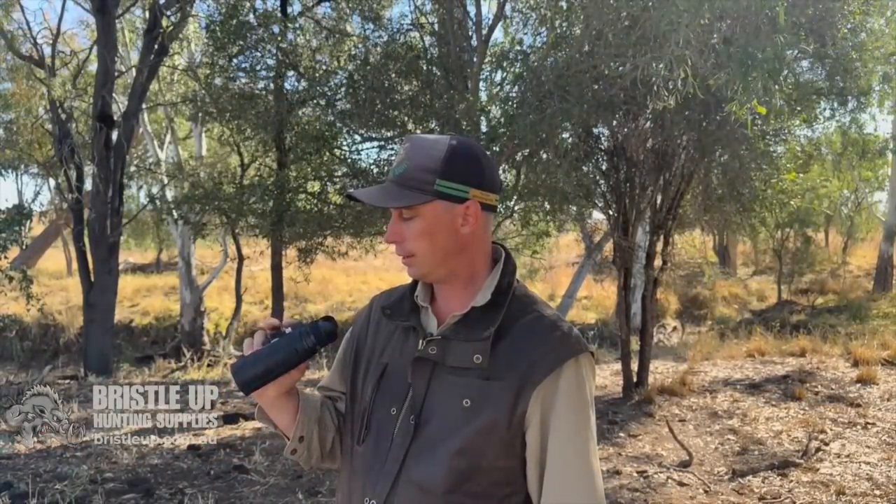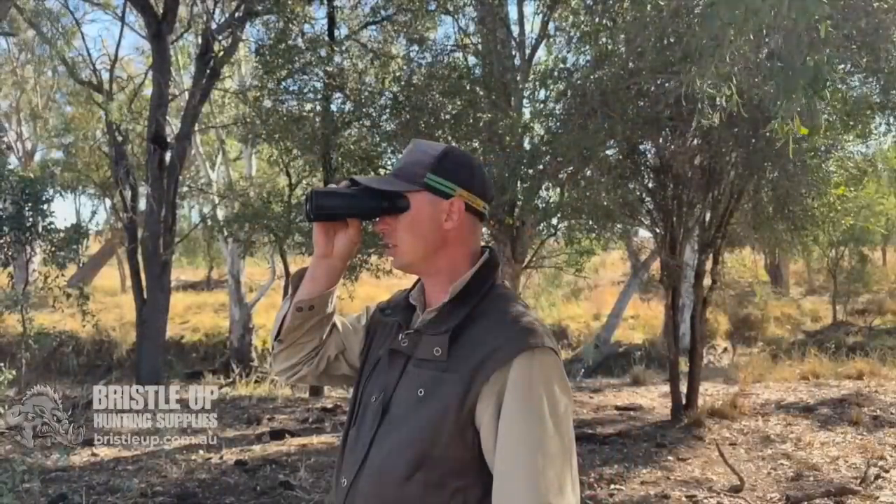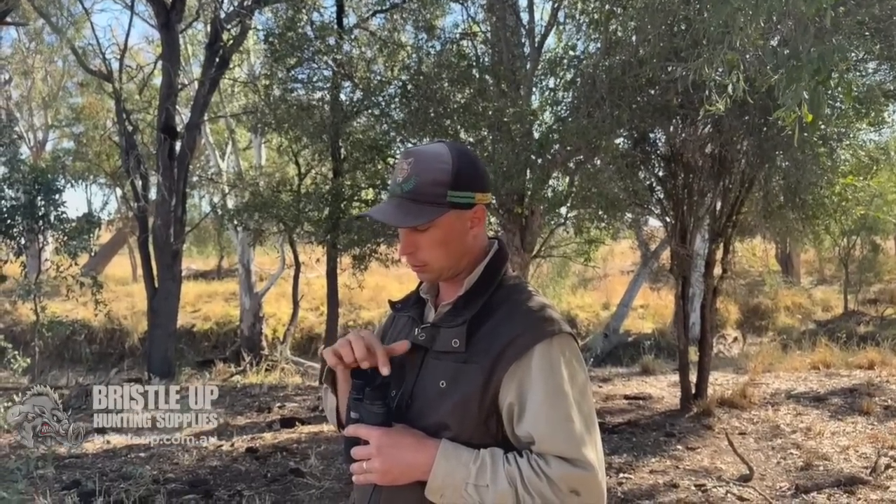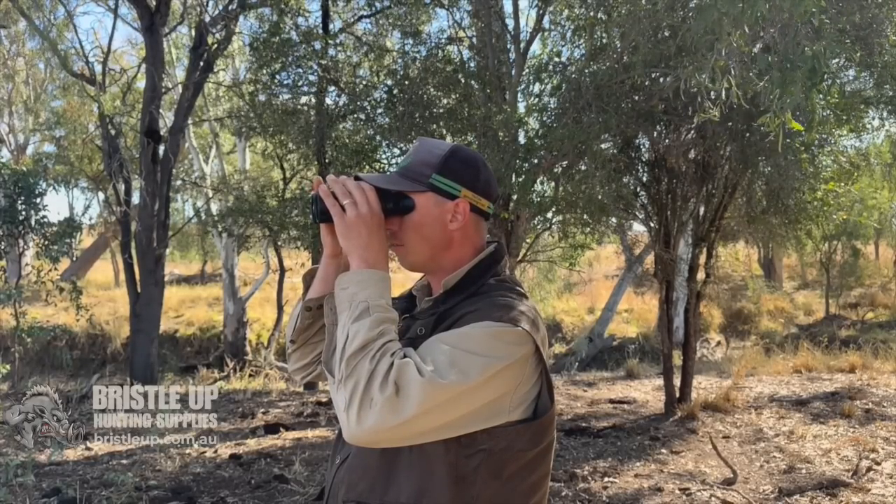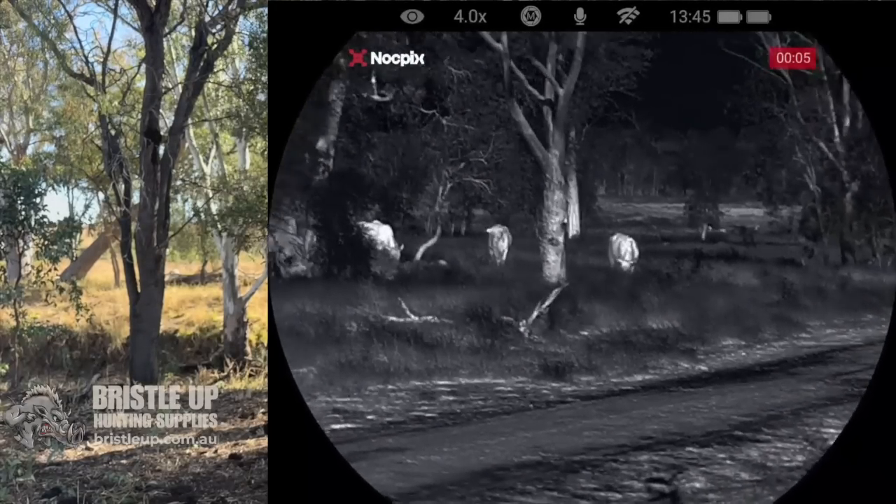They're quite nice and light, but one thing I really like is the proximity sensor in the middle here. So as soon as you put it up to your eyes, the screen turns on, and the moment you take it away, it turns the screen off. So if it's hanging on your chest here and you're stalking up on something, it's not lighting your face up from the screen in here. But the moment you put it up to your eyes, the screen is on and ready to go. It's a really nice picture. I'll just record so you can see what picture I'm seeing in here. There's some cattle down there.